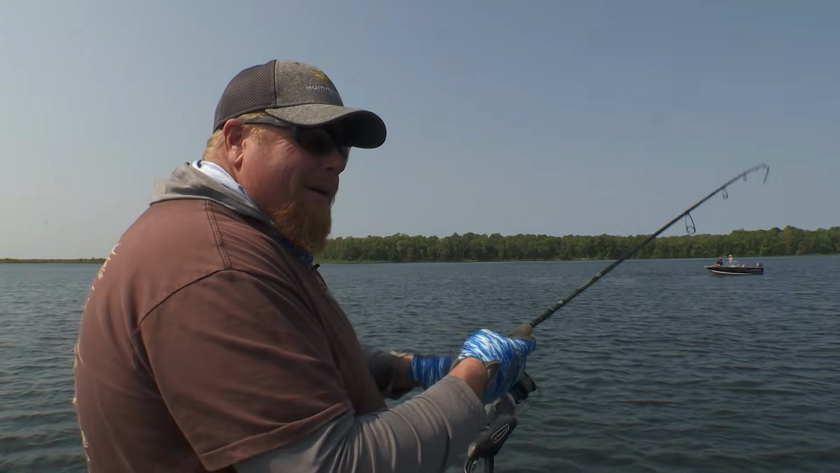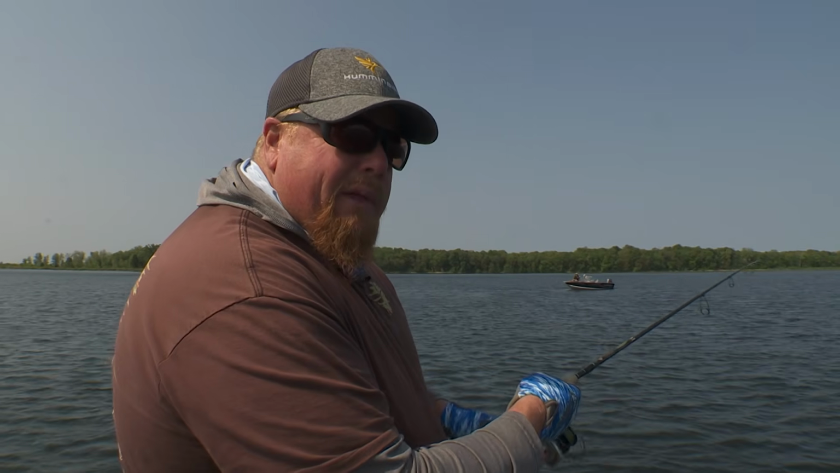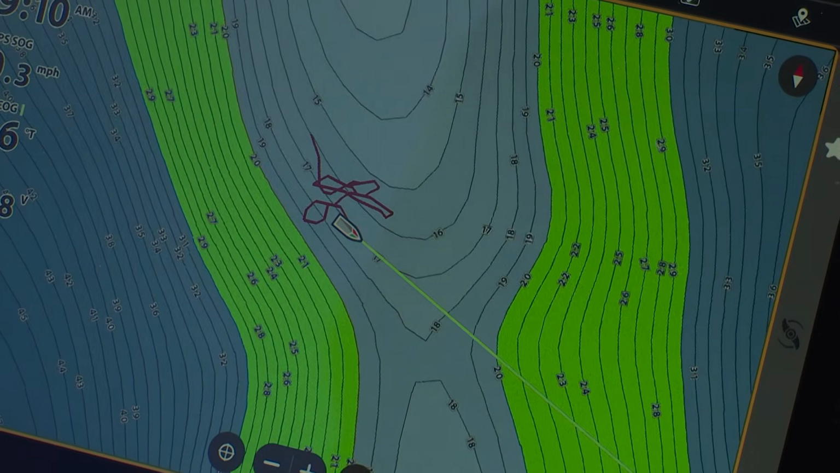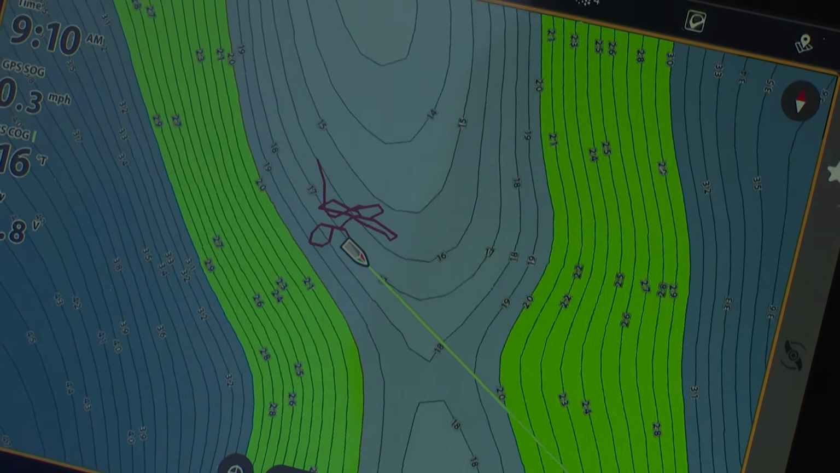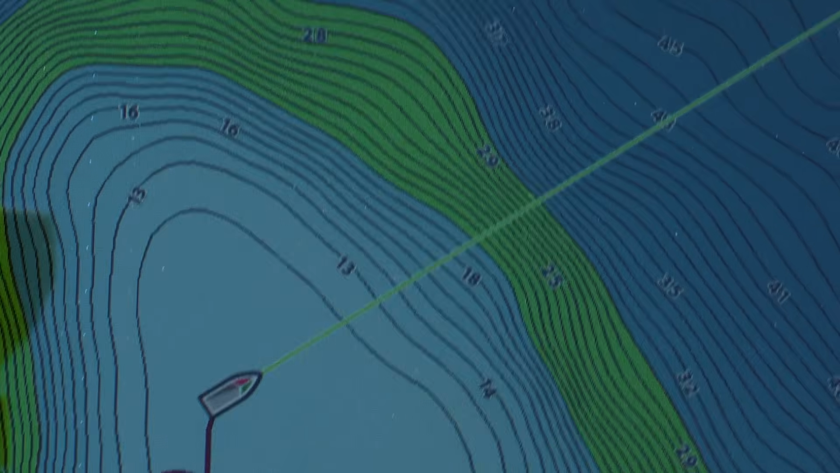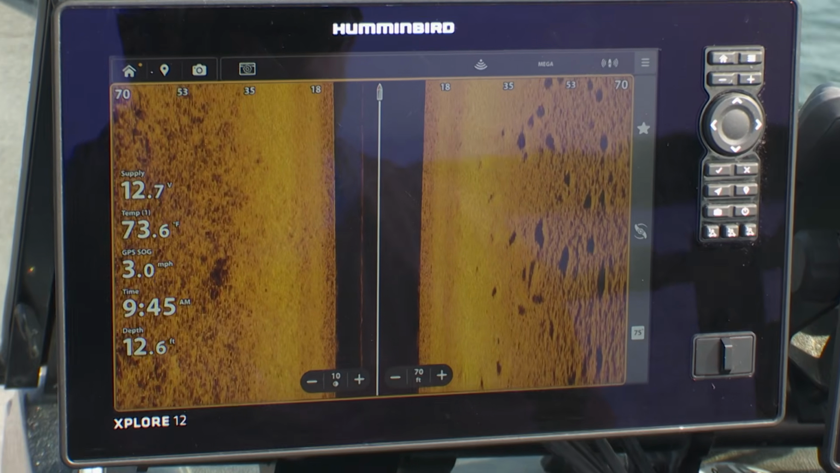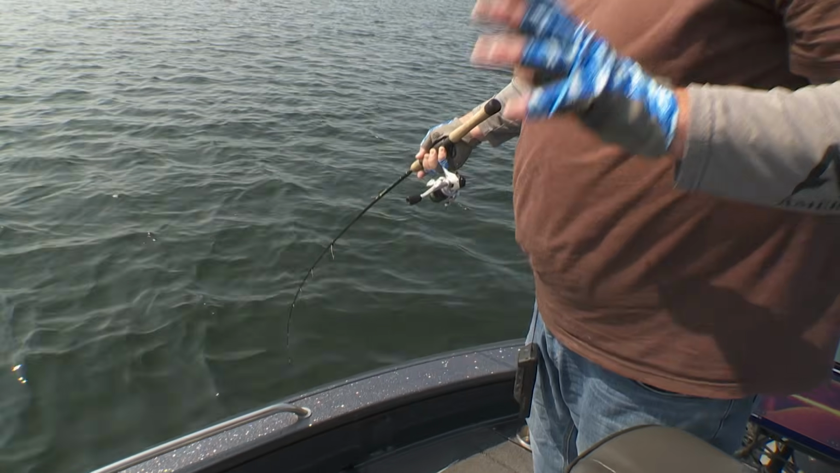All right, I love it. Looking through all these contours, so many places you can look. Use your LakeMaster to find some contours, then highlight the depths that you find the fish at, and go through, use your side imaging to get them on the screen. So from beginning to end, Humminbird's got your back.